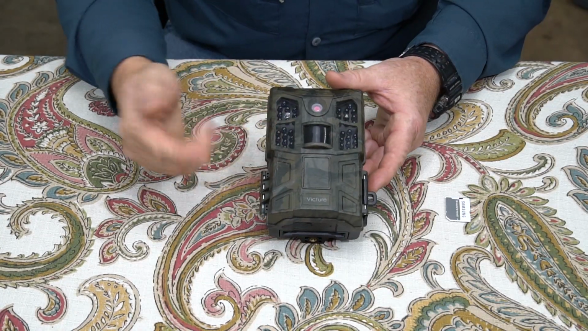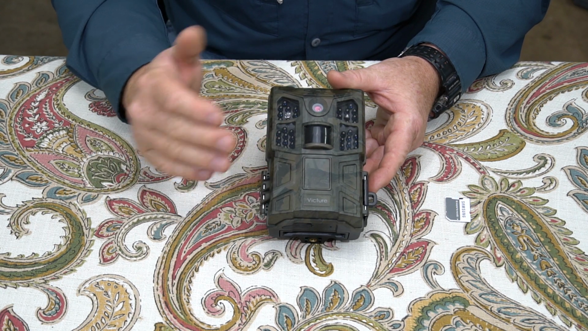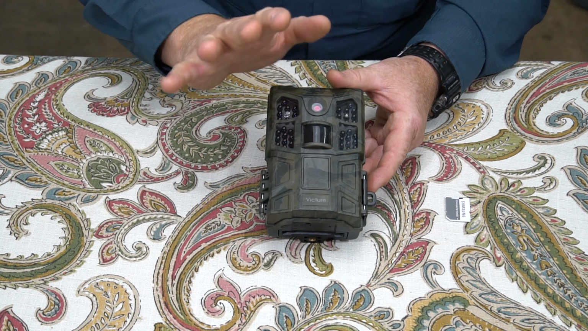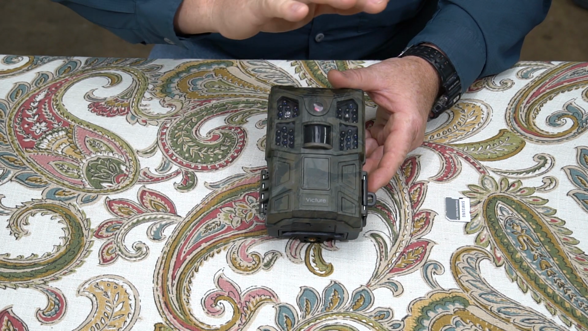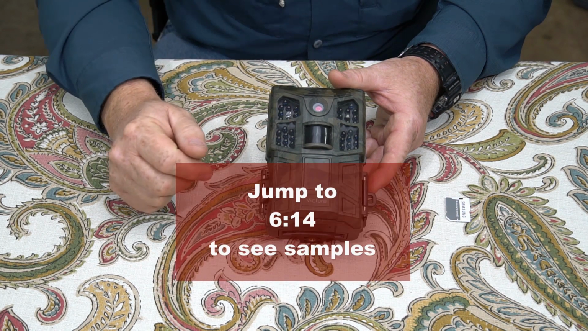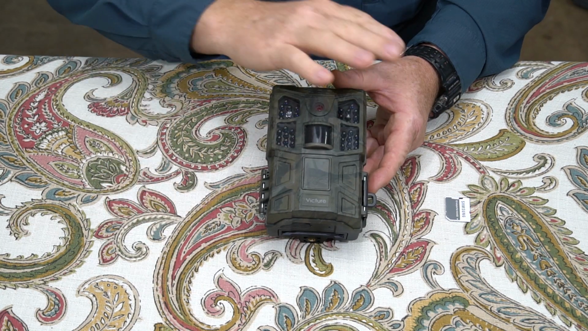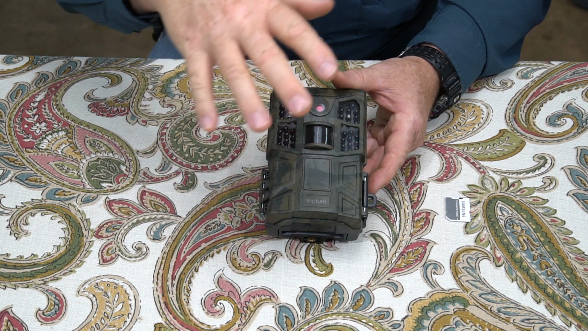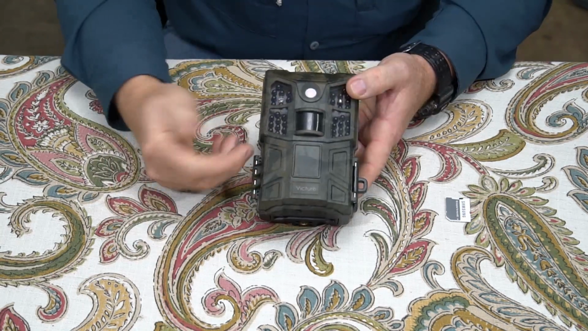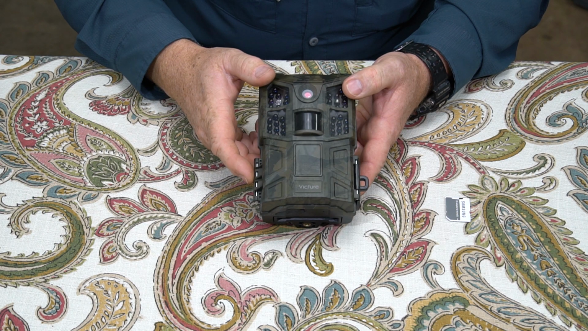Alright guys, so I've had this camera out in the field for 12 days and I gathered a lot of data on it, and we're going to talk about that. If you are just watching this video to see the images and the video samples, I'm going to throw a number up on screen, the minute and second you need to jump to see those right now, so you can skip the features and the stats if you're not interested in those. Alright, so I'm just going to run through some basic features before I get started with the stats.